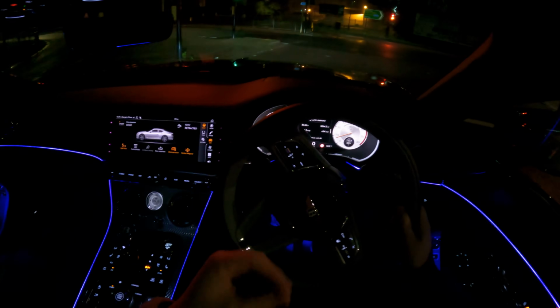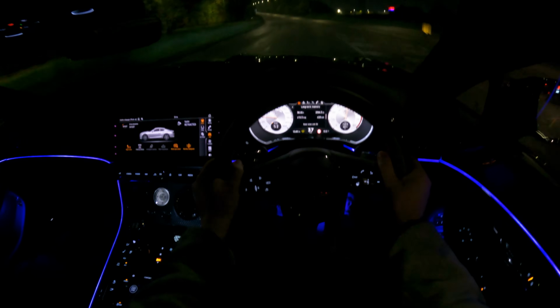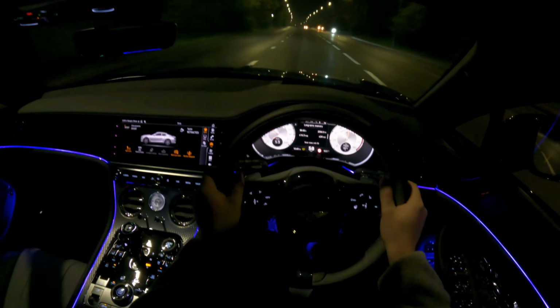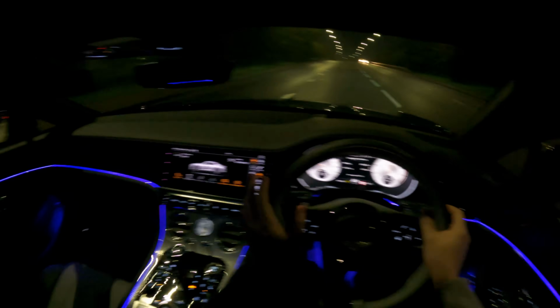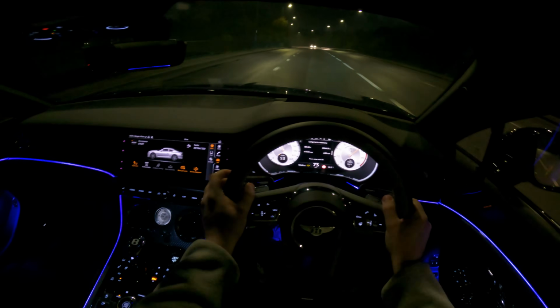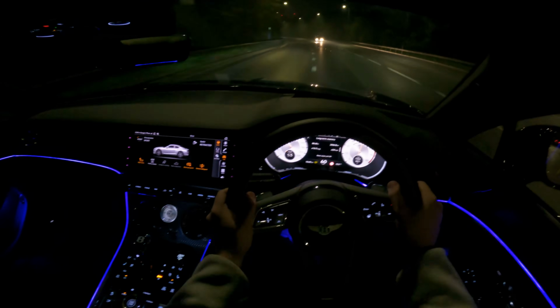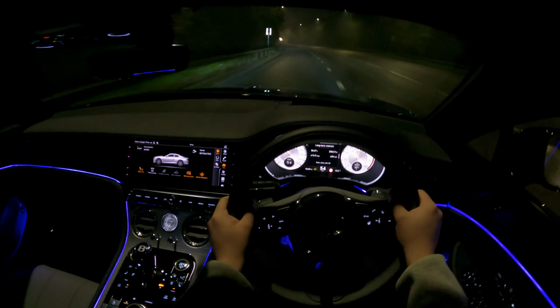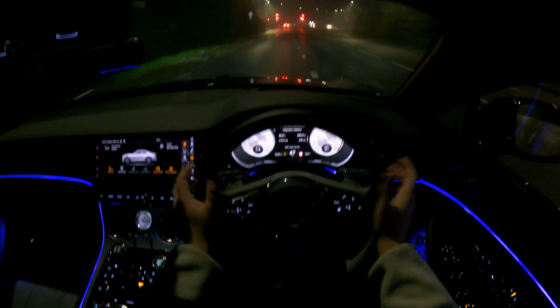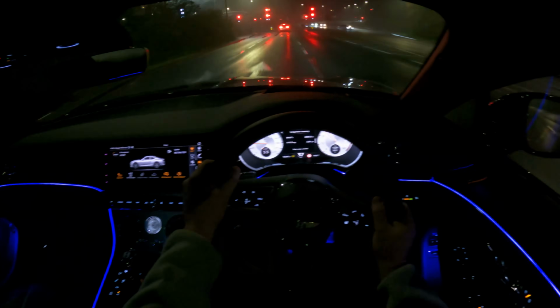Honestly, it's ridiculous how much power this has, and you can feel it from down low because I think it reaches peak power through 2000 RPM. So check this out. Traction light instantly, like instantly traction light. It's ridiculous. The way this pulls, you know what, I need one. It's a bit foggy and wet outside, so obviously not ideal conditions. However, it's got all-wheel drive, so nobody really cares.